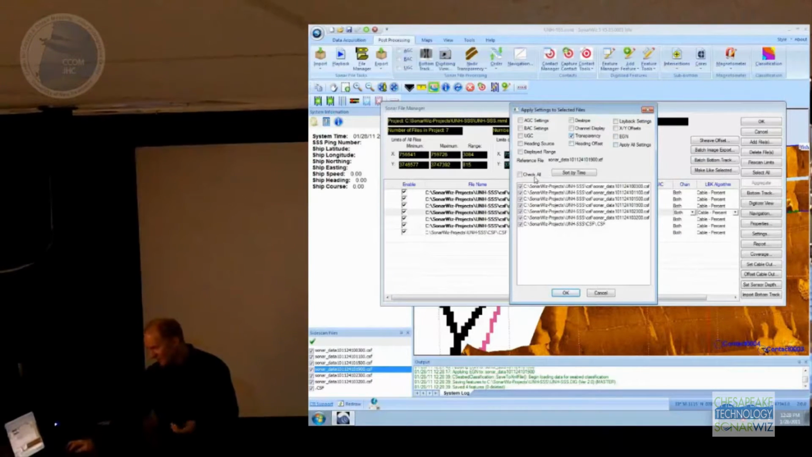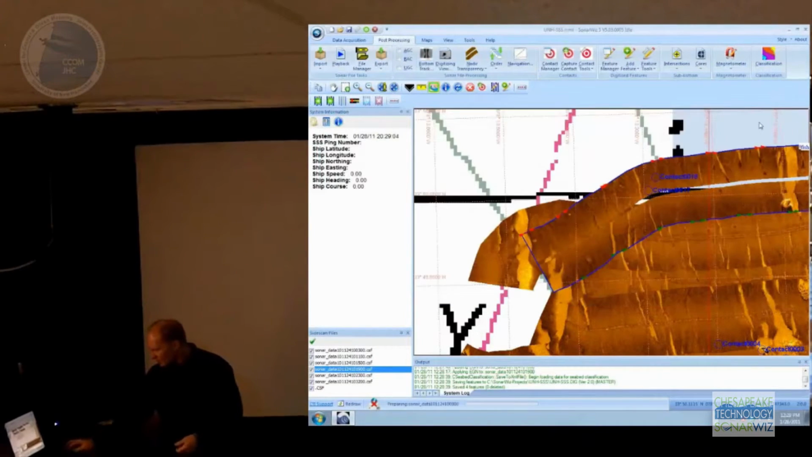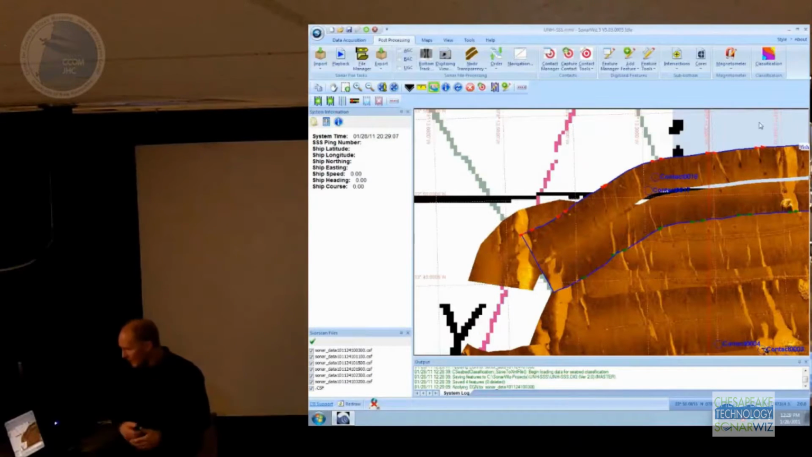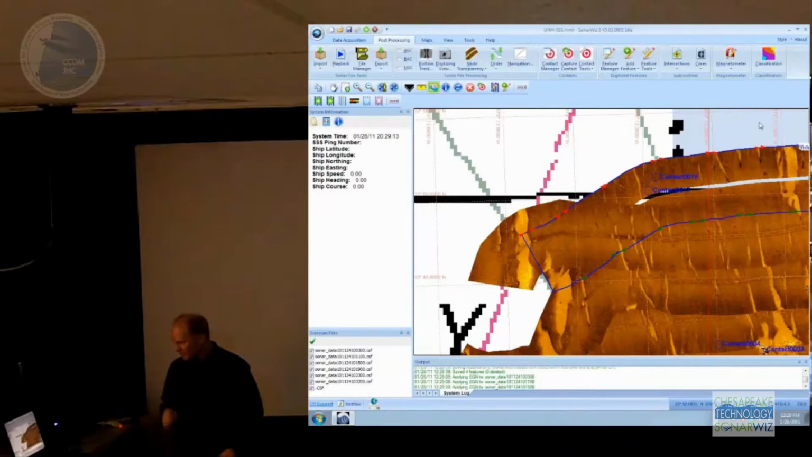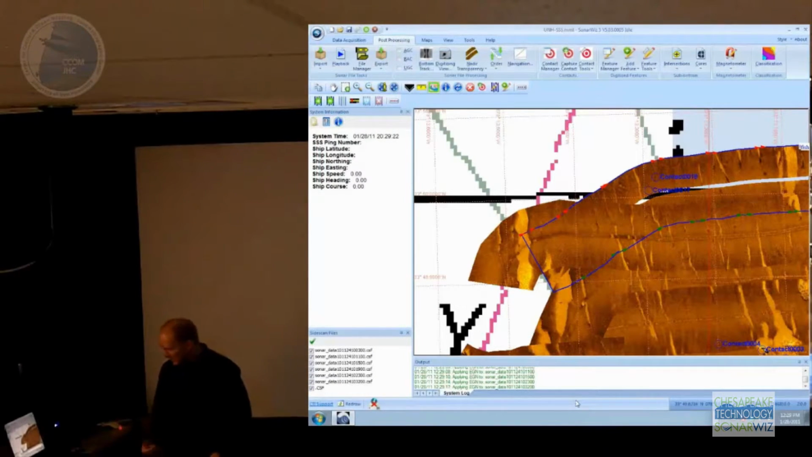In this case, I'd say transparency, and I want to apply it to all the other lines in the project. So when I press OK here, hopefully it'll go off in the background. It'll start to process each line in turn and put a 5-meter transparency in each of the files. I can see it's working here at the bottom, and as it finishes each line, it should be re-read.